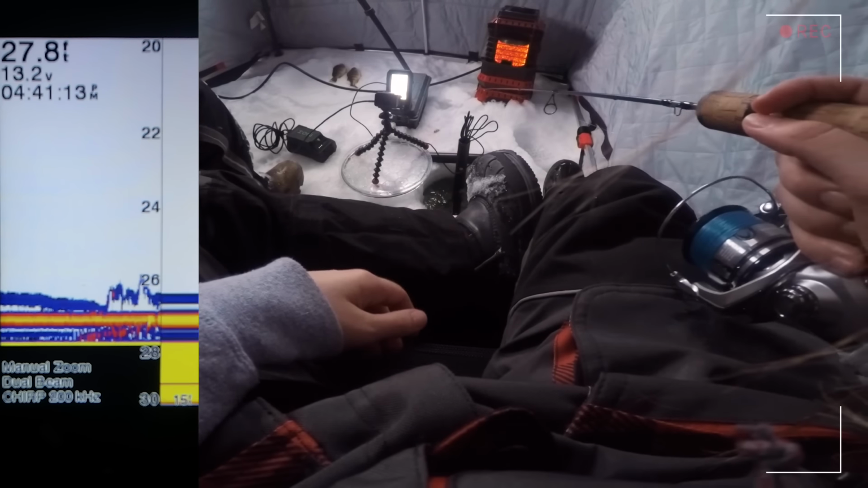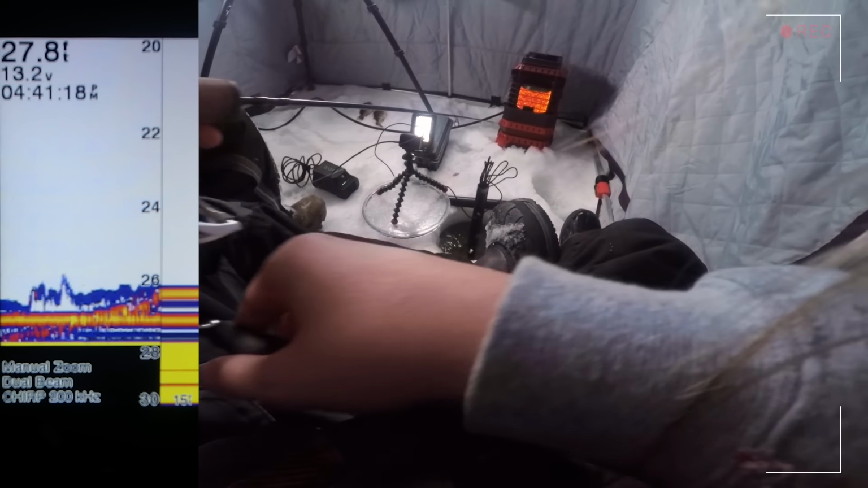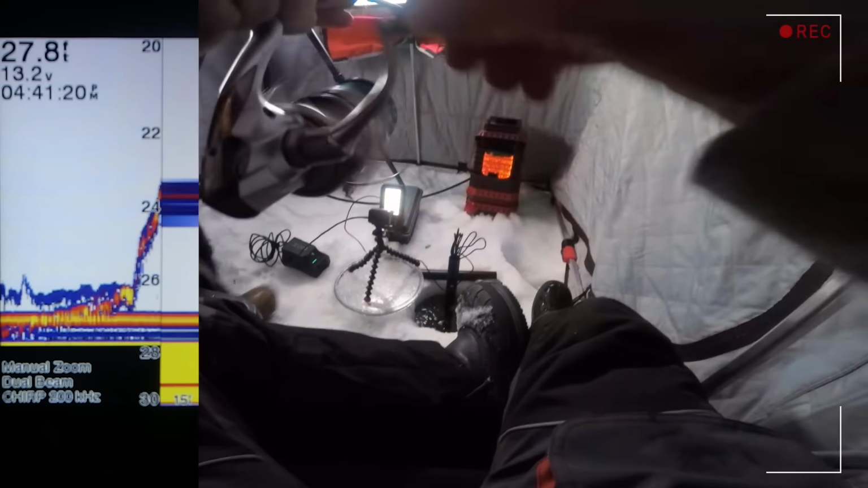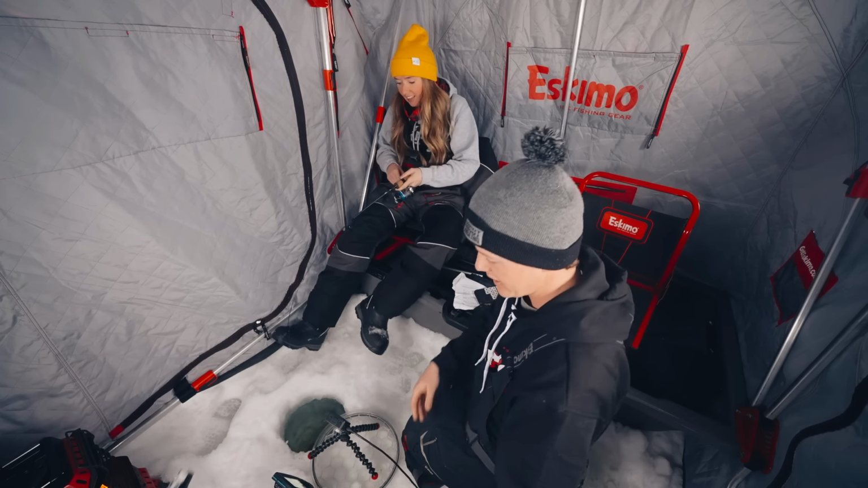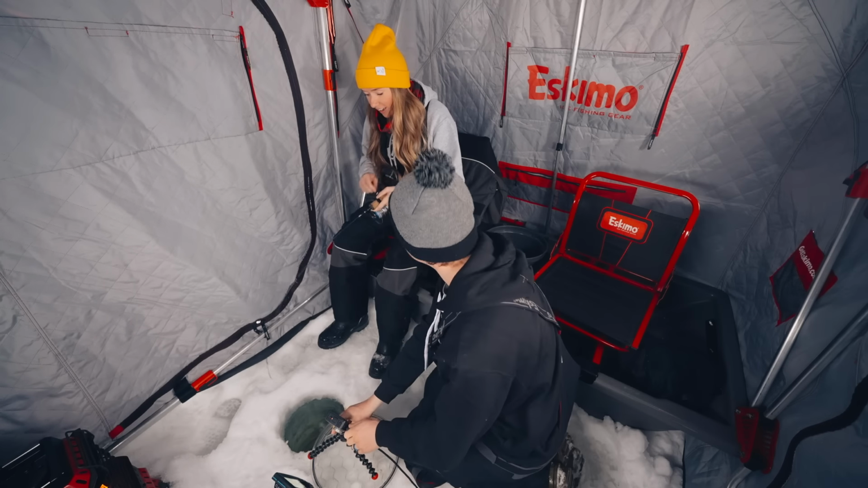Here's a fish. Come on. Yes, he's gonna eat. Ooh, he's gonna eat. Yeah! Nice! Nice, Sam. We're gonna pull this. This is a walleye. Yeah, you feeling it? It looks okay. This is a walleye. Sam cam's rolling.